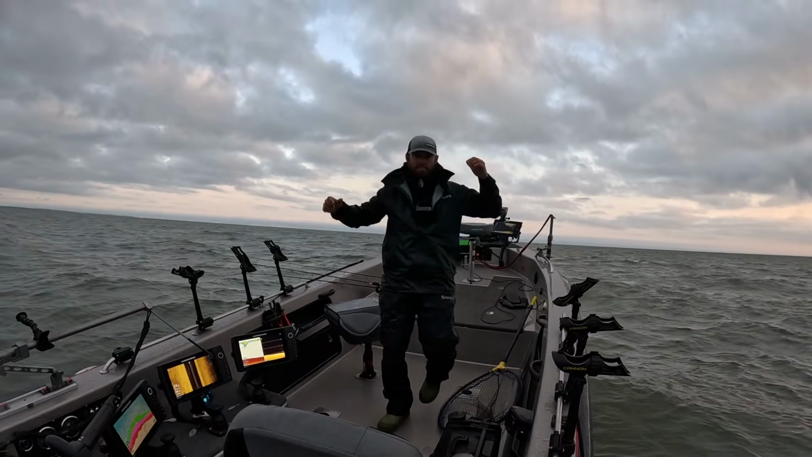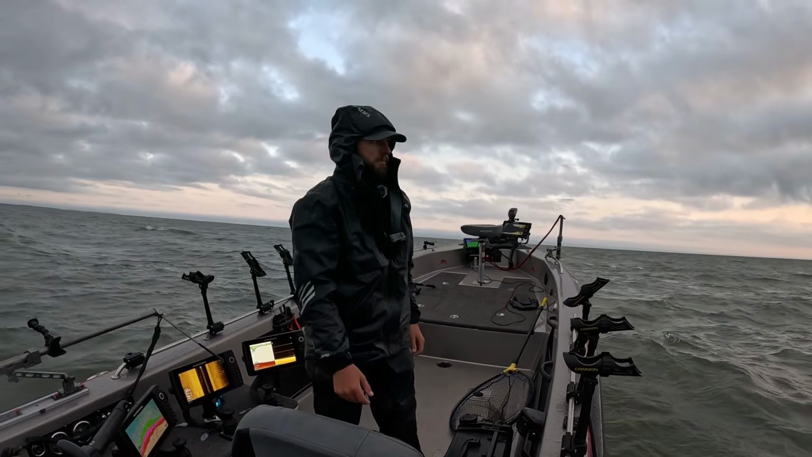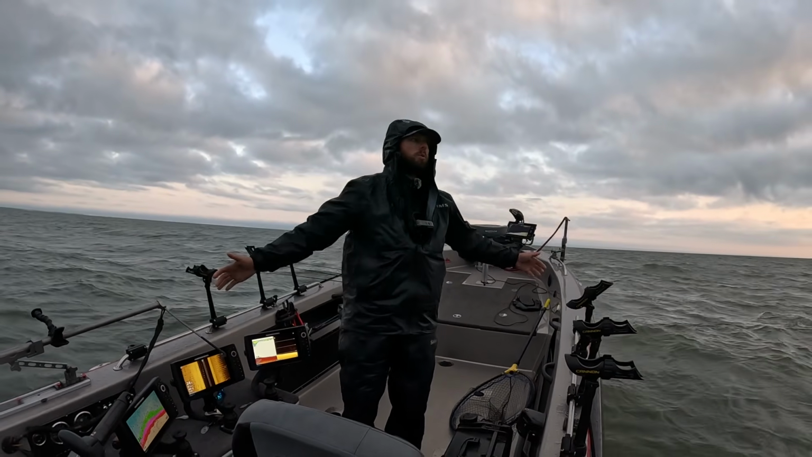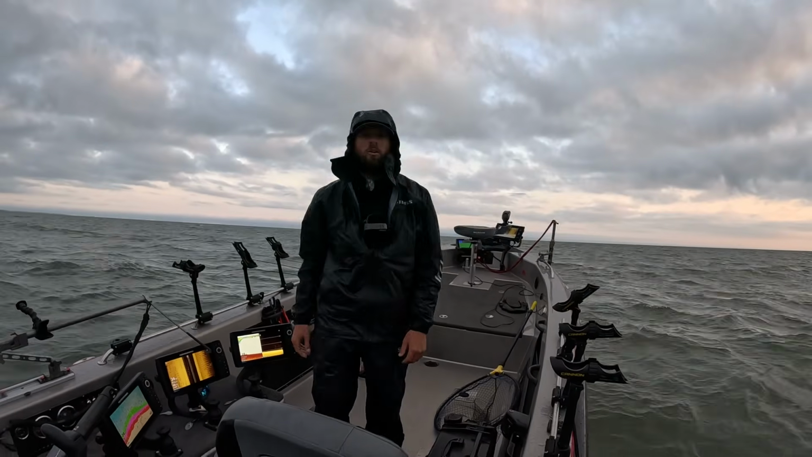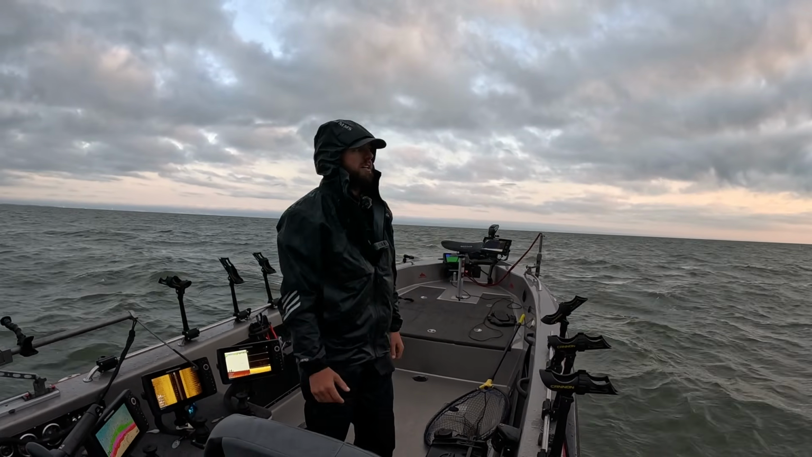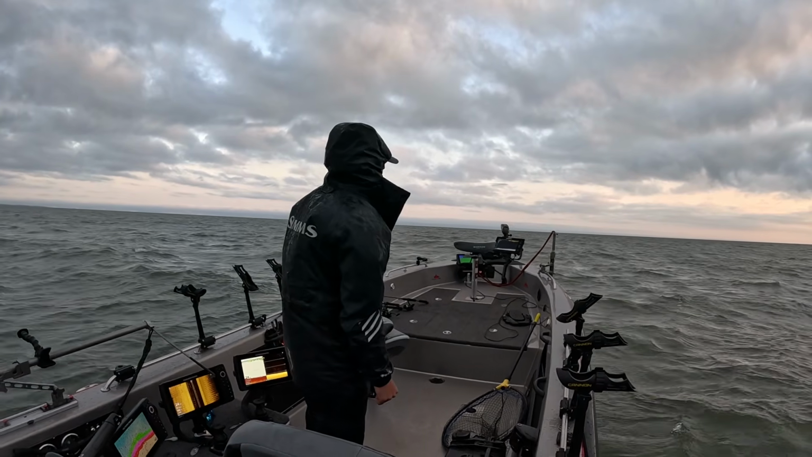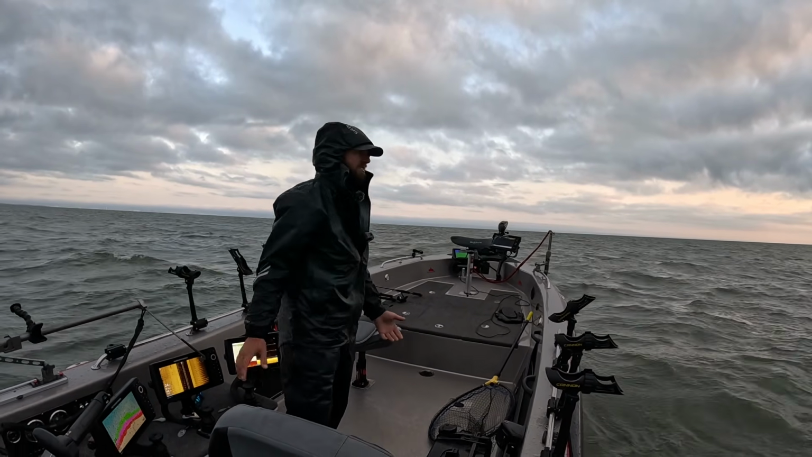All right, now obviously the obvious objective would be to just troll and catch fish. You get on a system like this that's obviously enormous. I was hoping it was even going to be calmer today, but it might still calm down. This is not bad at all for Lake Superior. It's kind of rolling, kind of choppy 3-footers right now. But we're going to try to cast these fish.